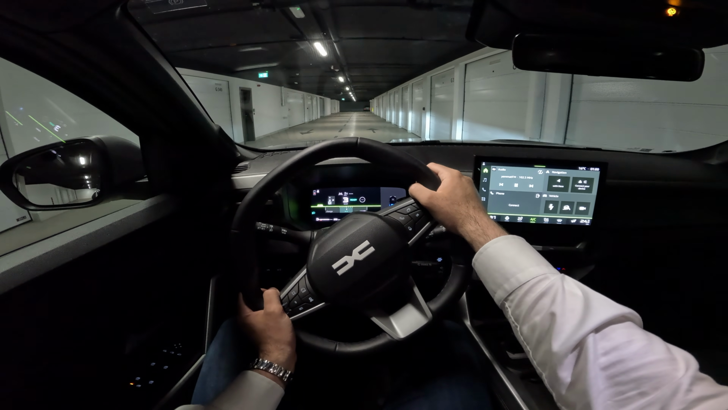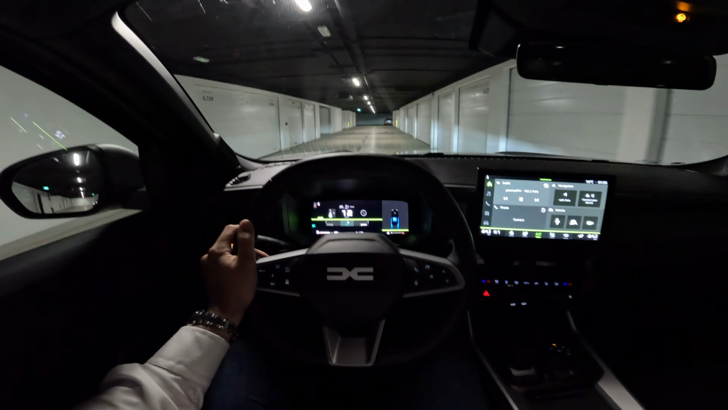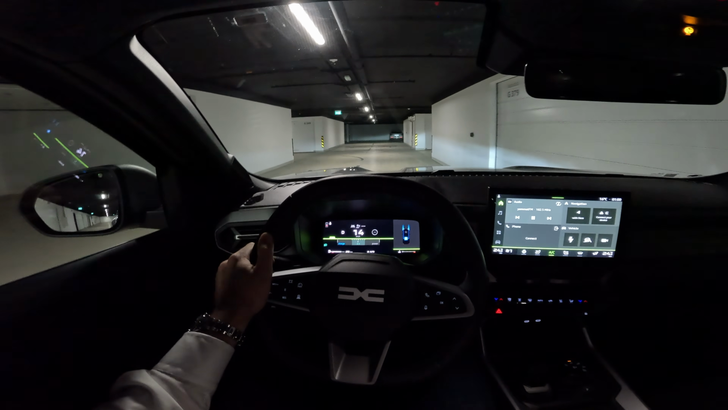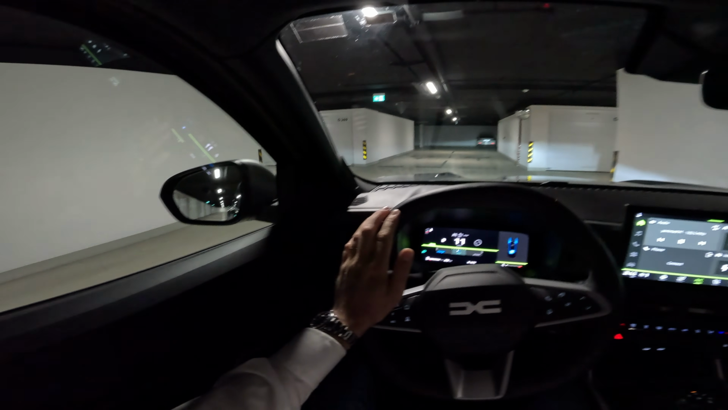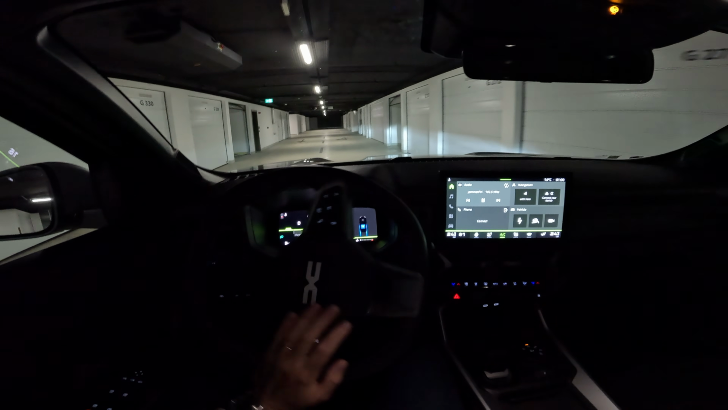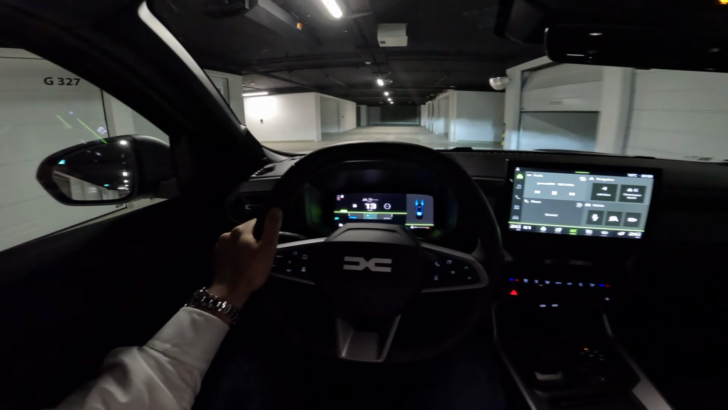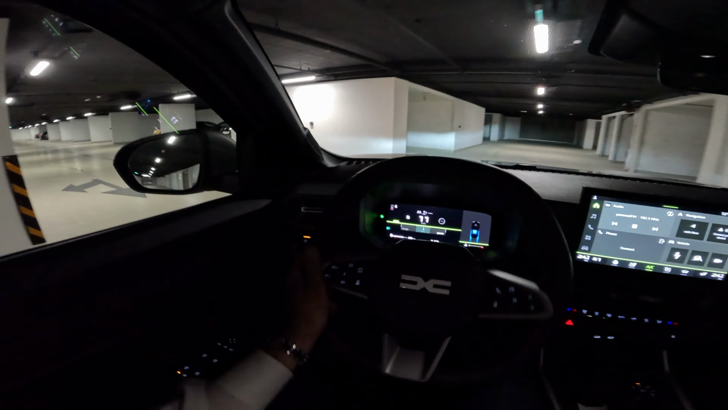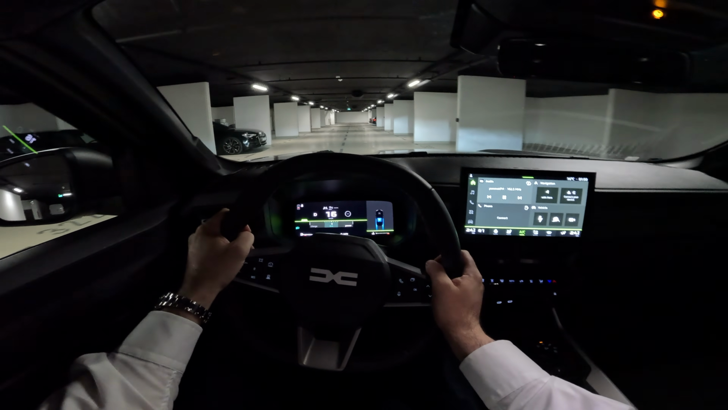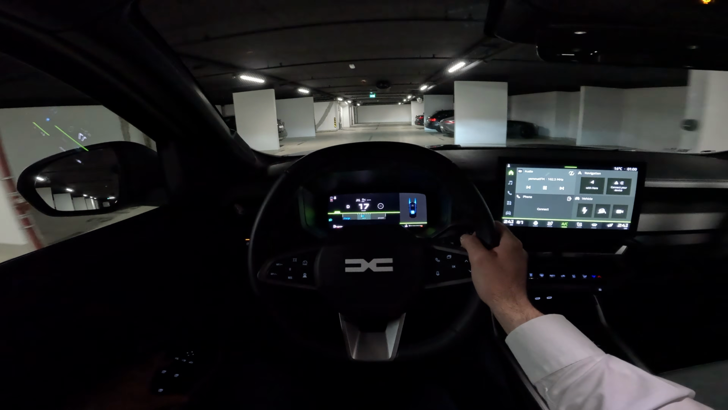Let's go. So let's talk about the details of this unique powertrain. So the Hybrid-G 150 4x4. What we have here, we have the 140 horsepower 1.2 liter engine on the front axle, then 31 horsepower electric motor at the rear axle, 0.84 kilowatt-hour battery. Combined system output is 113 kilowatts, so around 154 horsepower, and 10.4 seconds is the time to reach 100, while the top speed is 180 kilometers per hour.